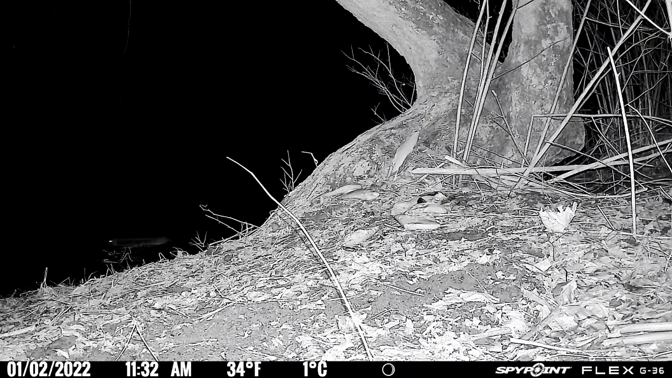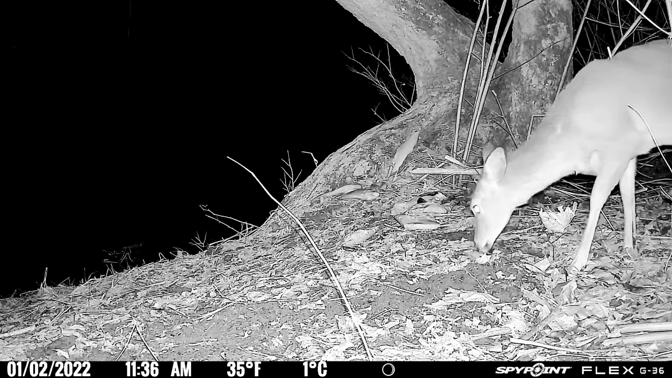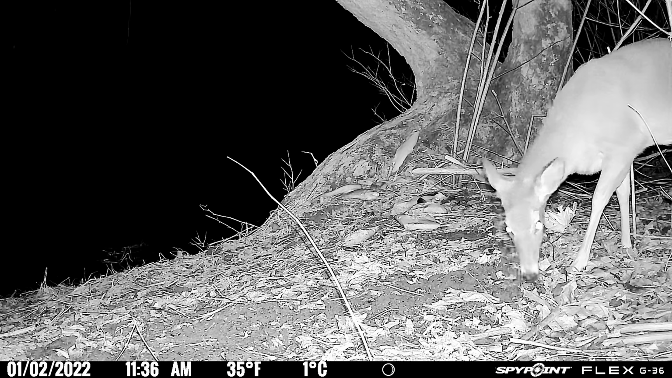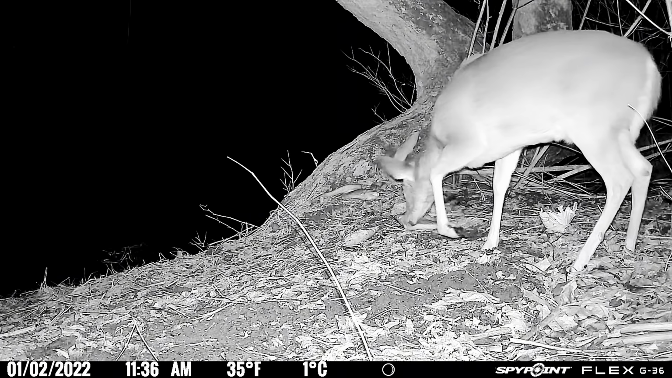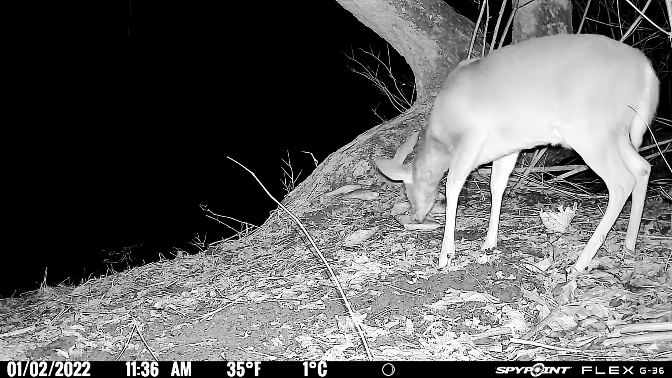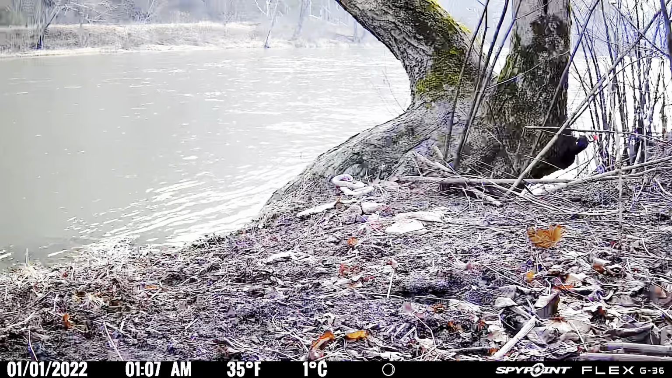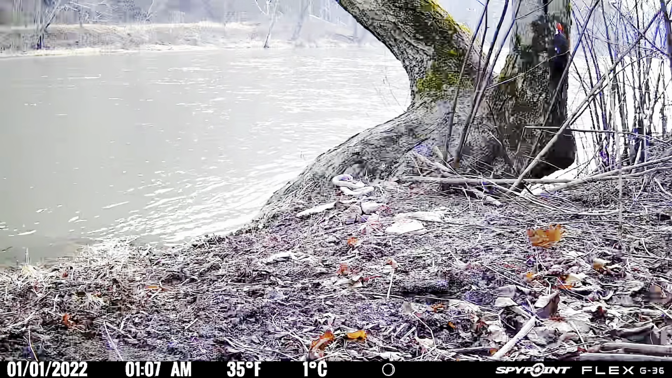If you watch on the left here, you'll see a beaver swimming by. Here's a nice big doe checking out the meat pile. She must have been able to smell it from quite a ways off, but she pokes around here for a little bit, and then the camera actually ends up spooking her here in the next clip. Big woodpecker landed on the tree there in the background. Not there for the meat, but still a cool thing to see.